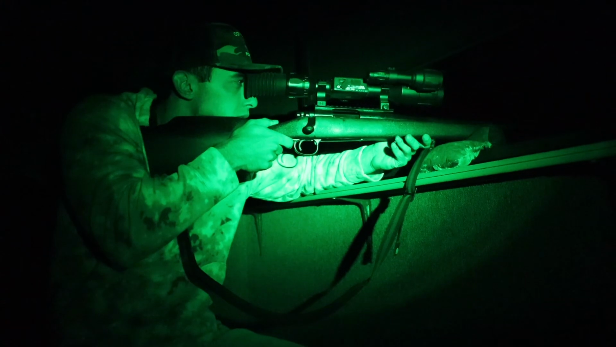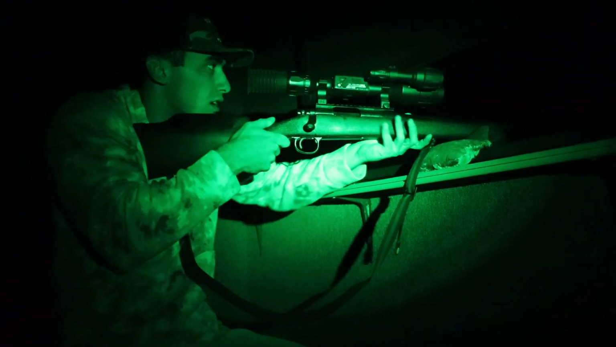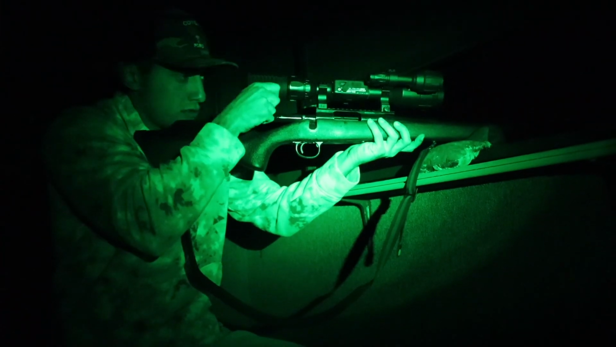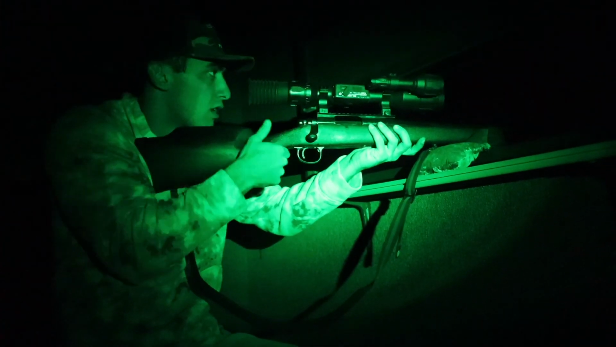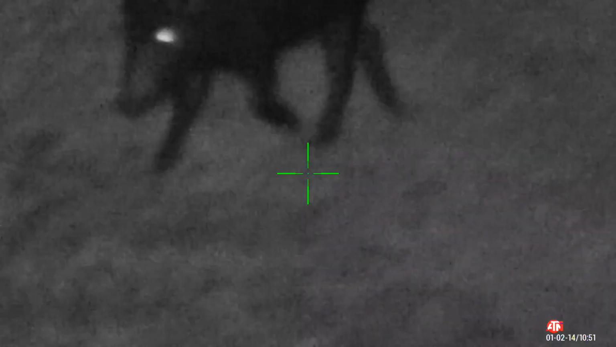Are they still there? Yeah. Hey, we still got like 3 or 4 pigs. All right. We got one coming down the stair. The scope's pretty close on him, but he's coming right to us. I'm gonna wait till he stops. Try to get him to stop.